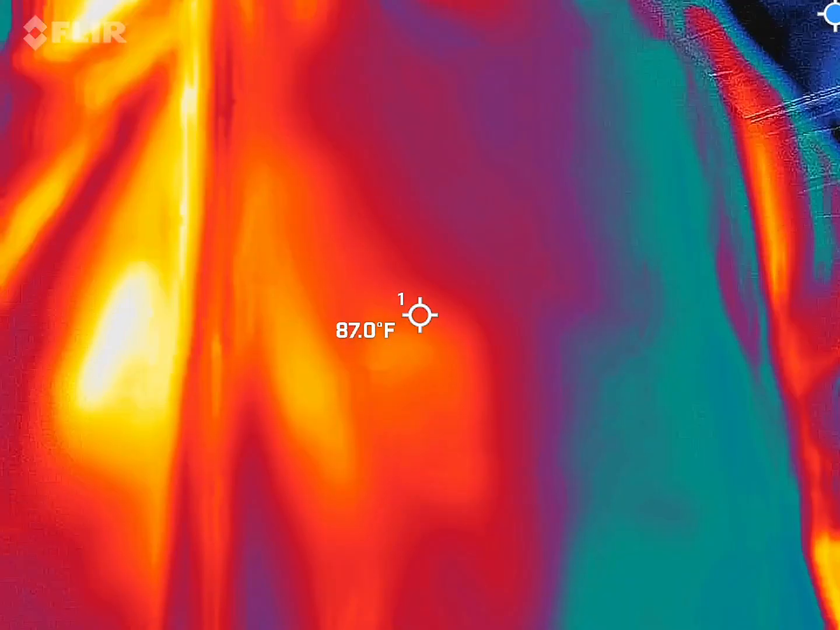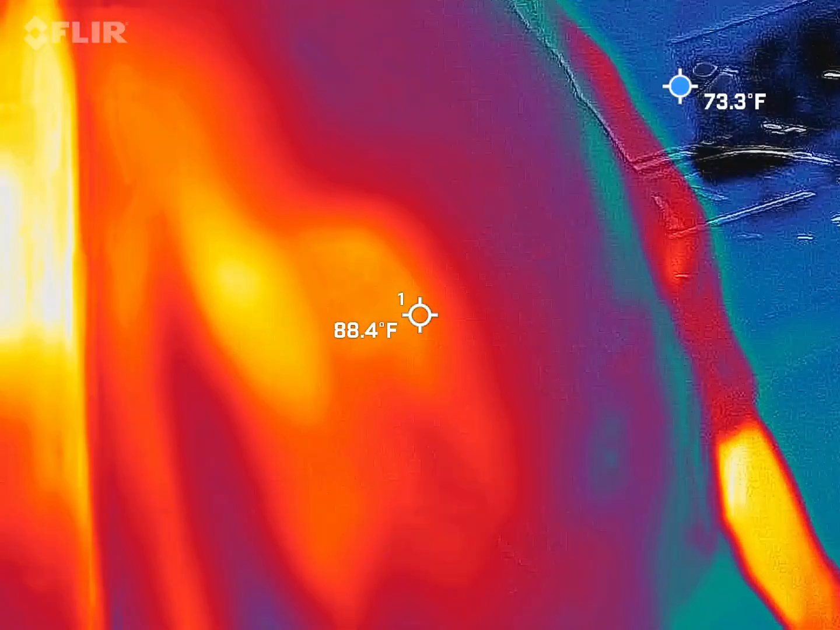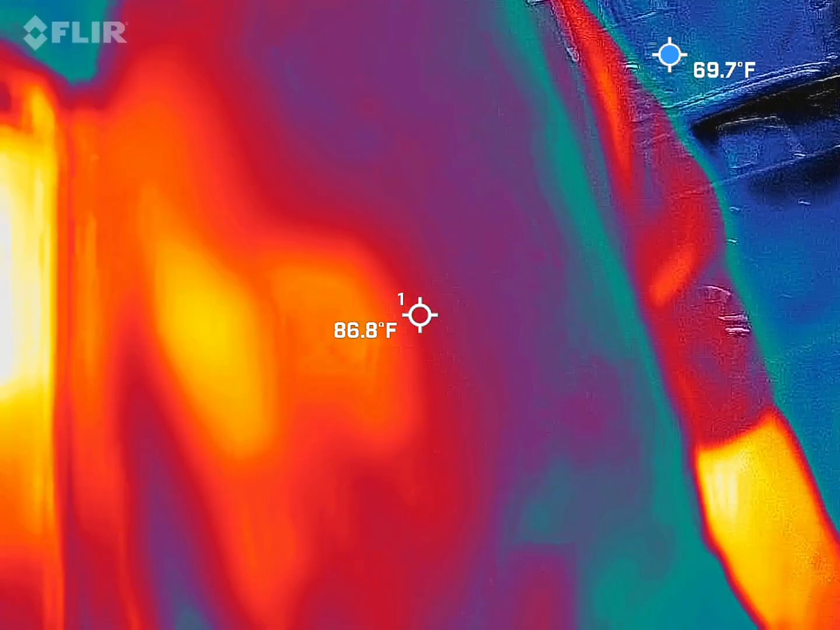So cold spots are going to be blue and black. I want them to either take shape or to start moving on their own. When I say take shape, I want a head, shoulders, moving arms, and legs. That's what we've caught with this guy in the past. Hopefully, we're going to capture that again.